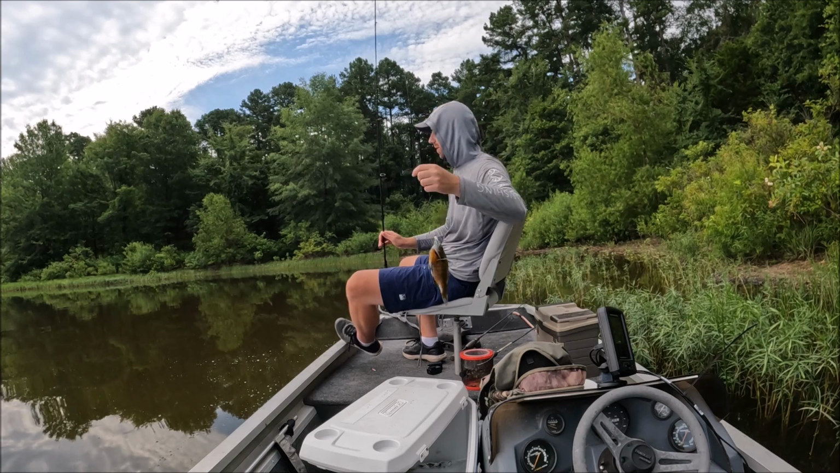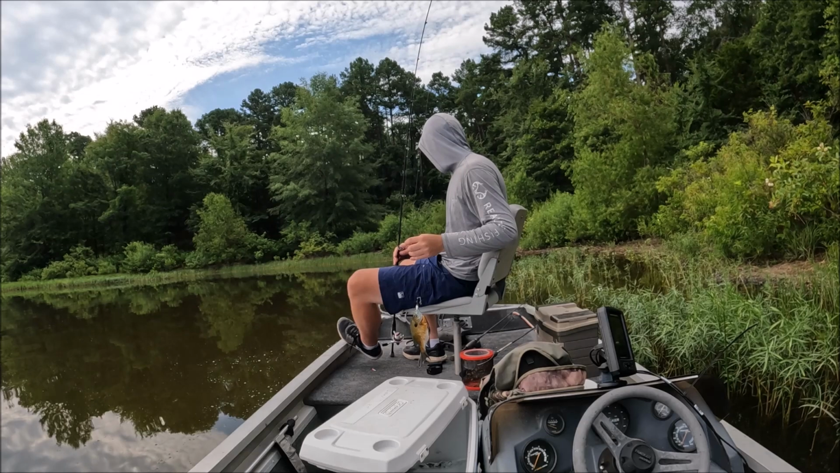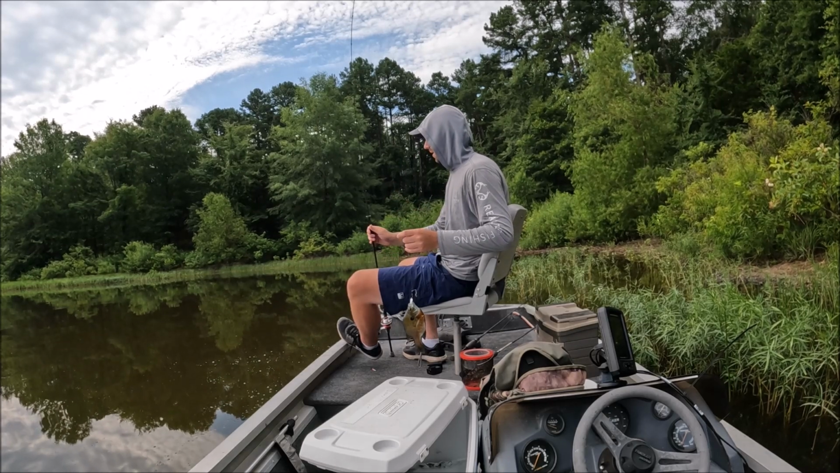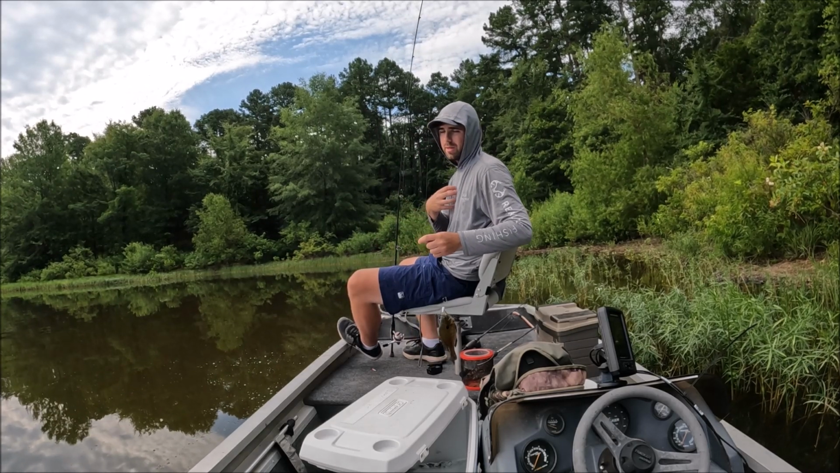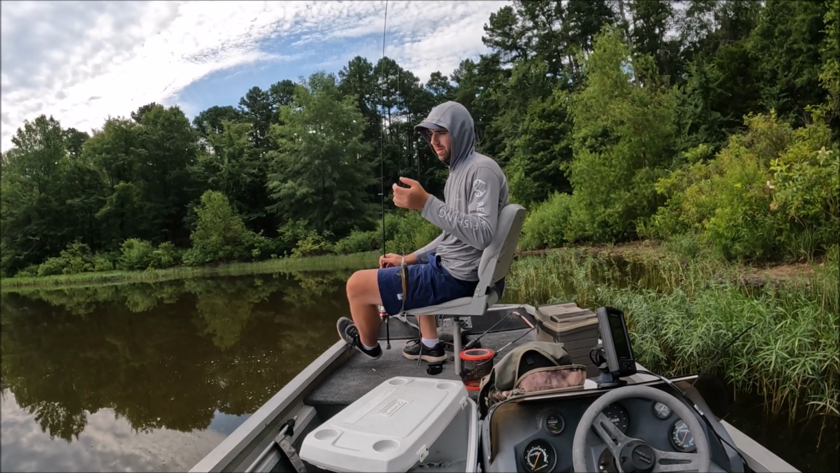And we just stumbled upon a huge bed. I'm about to show y'all on this depth finder here what it looks like. And we're about to switch to the chest mount here in a second so I can get Pawpaw catching them too. He's got one right now.